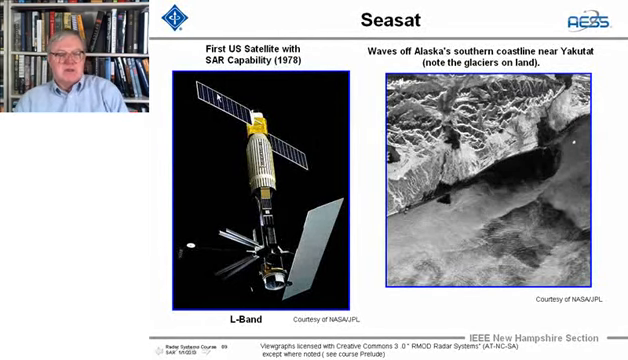Here's a nice close-up. I showed you just a very small one, but at least on my nice wideband screen it's easy to see, of the first U.S. satellite with SAR capability, and it was the first one put up. Well, Venera was up ahead of it. It's the first satellite with SAR capability, and it went up in '78, L-band.